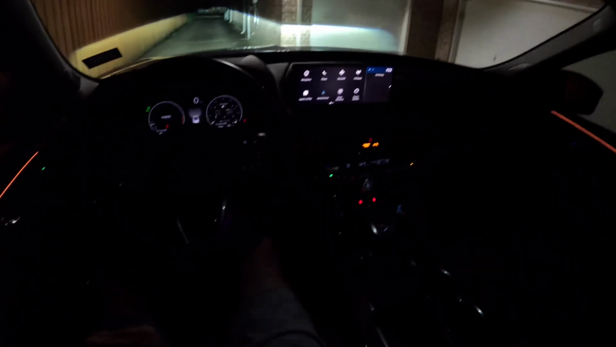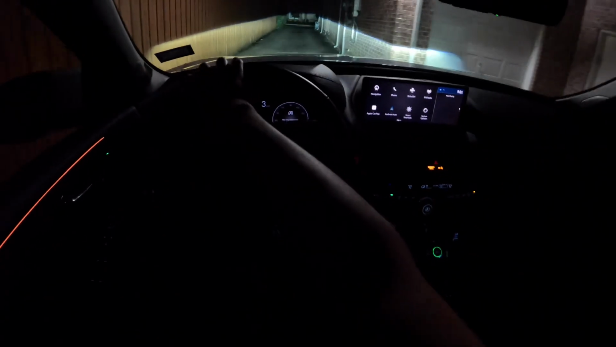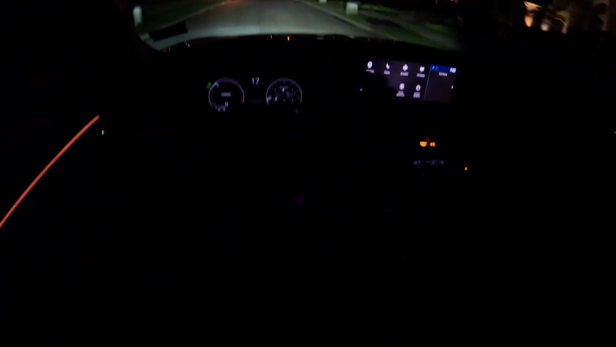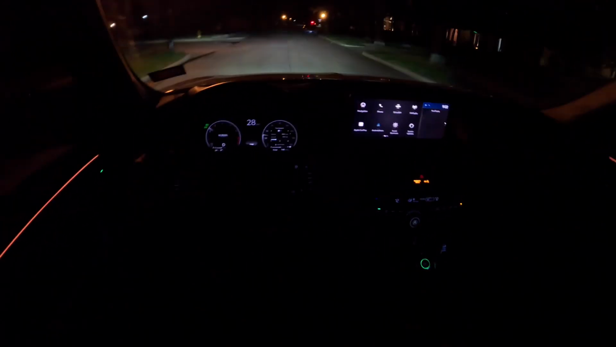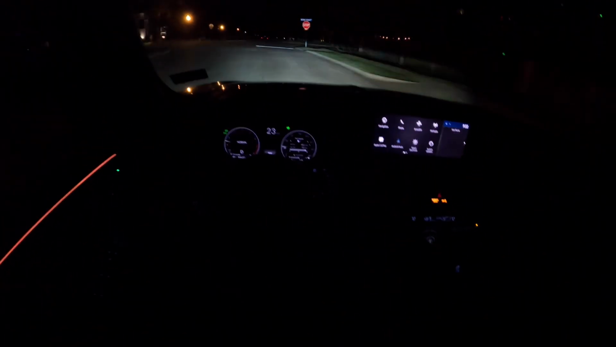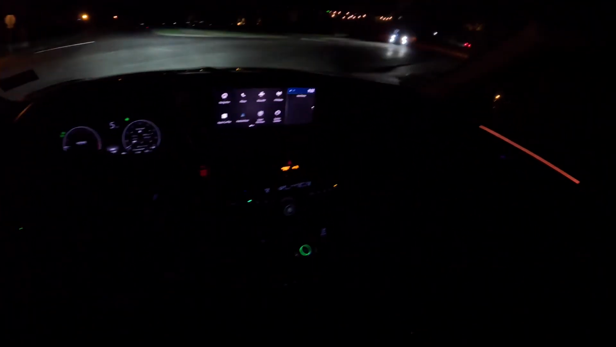But let's just get out on the road and go for a quick nighttime drive. This is basically my secondary car, with my main car being my G80 M3, as you guys know about. And I've got to get more videos on that car too, so stay tuned for that.